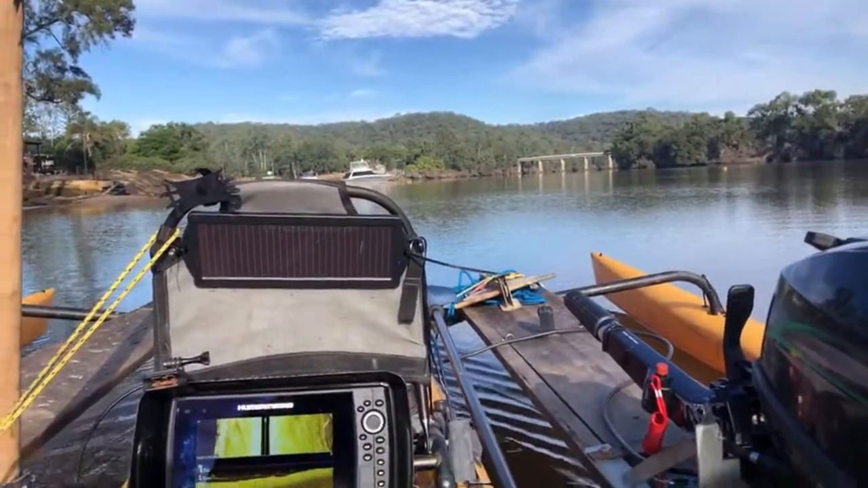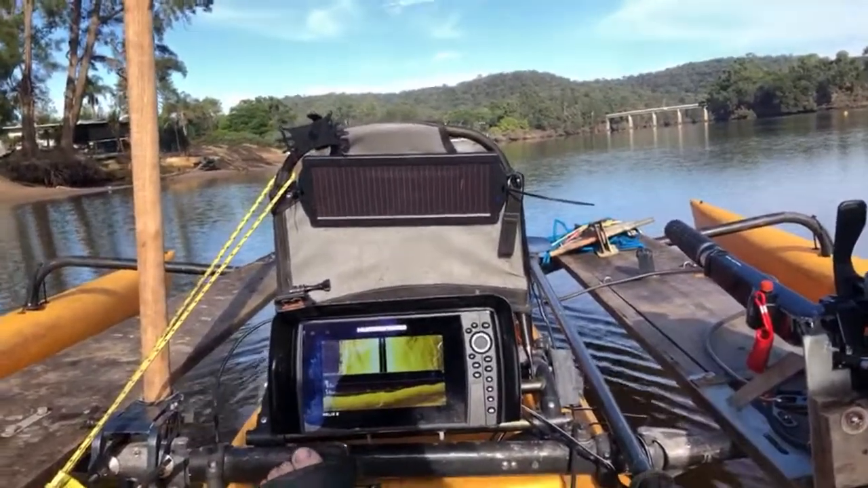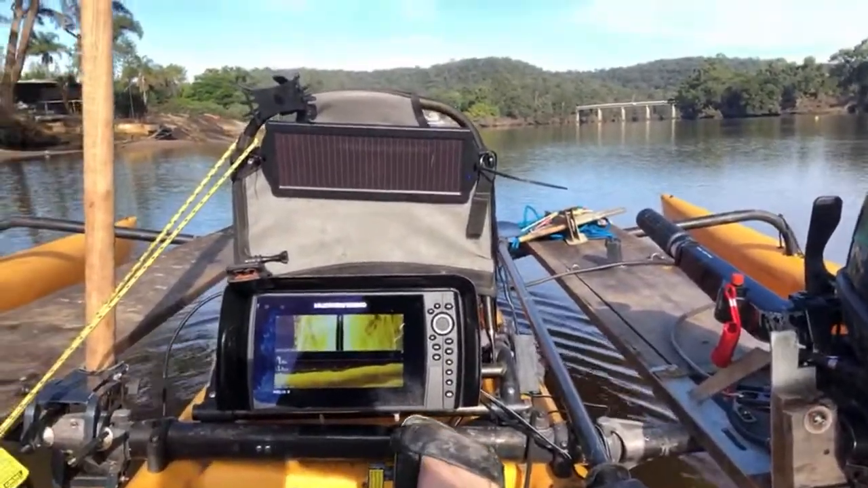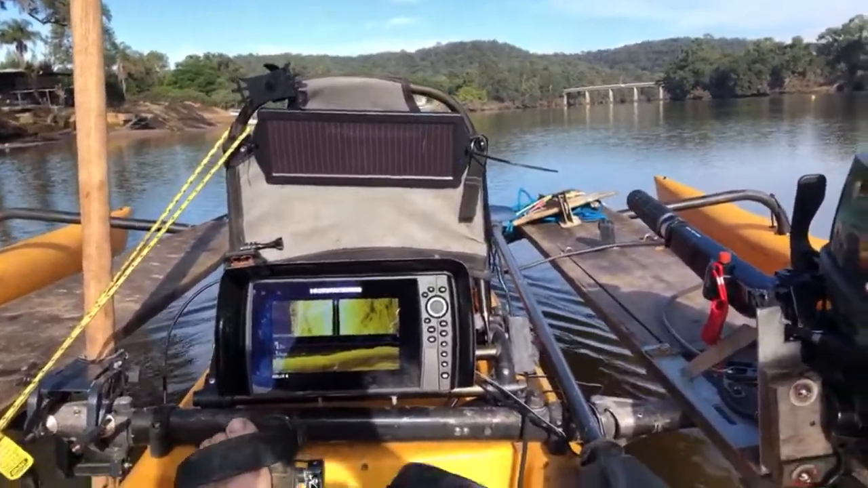So as I was saying, they've actually closed the floodgates up on the Warragamba Dam. So the water level now is at its right level, but it's still probably going to take a couple more weeks before it's going to be clear enough for me to actually dive safely.